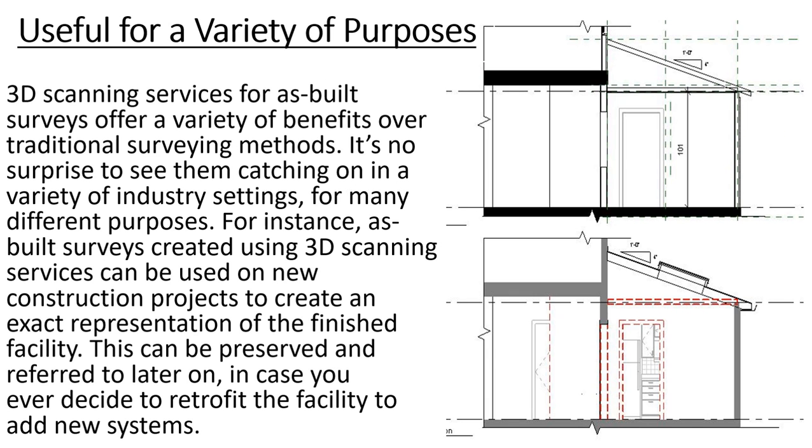Useful for a variety of purposes. 3D scanning services for as-built surveys offer a variety of benefits over traditional surveying methods. It's no surprise to see them catching on in a variety of industry settings for many different purposes. For instance, as-built surveys created using 3D scanning services can be used on new construction projects to create an exact representation of the finished facility. This can be preserved and referred to later on, in case you ever decide to retrofit the facility to add new systems.